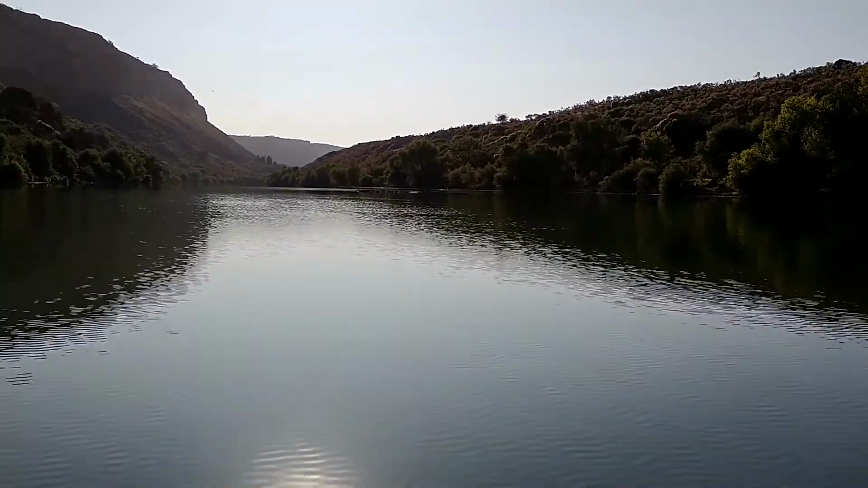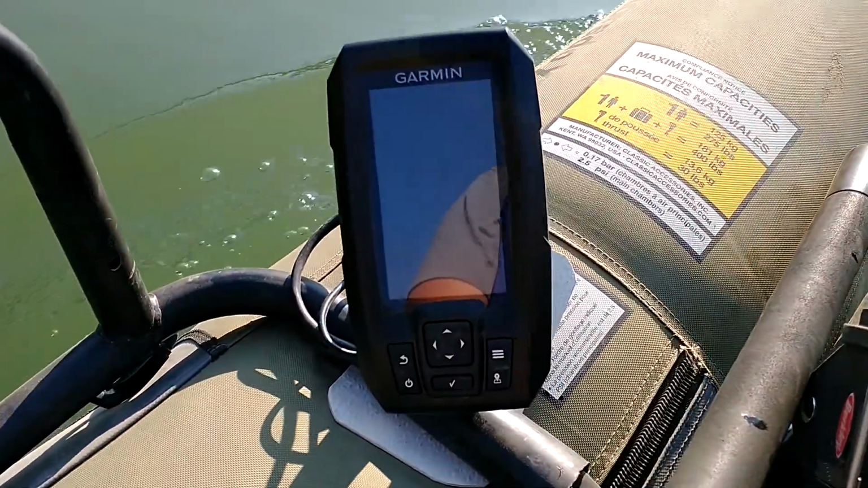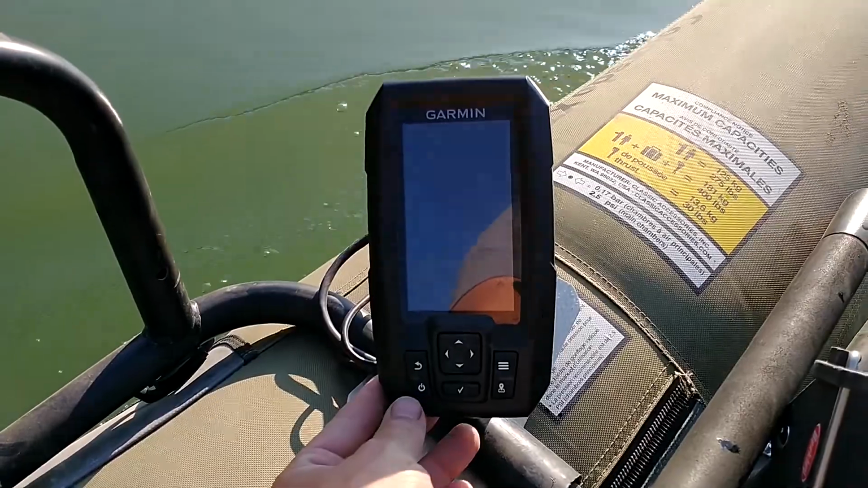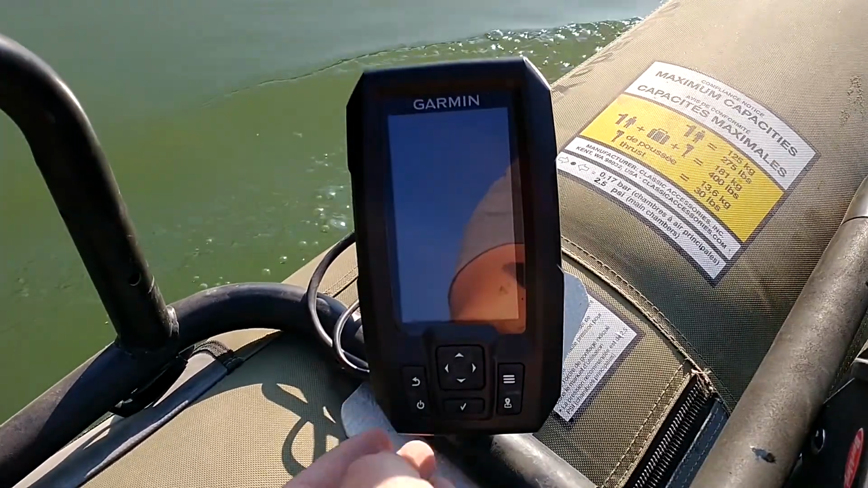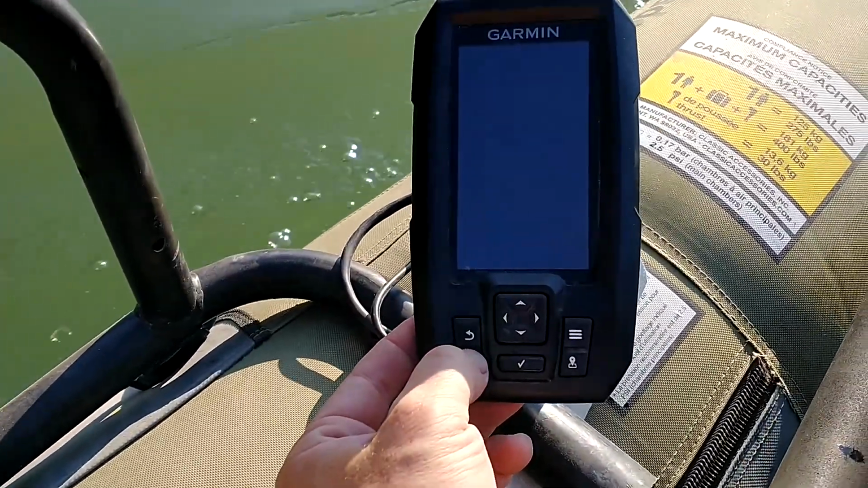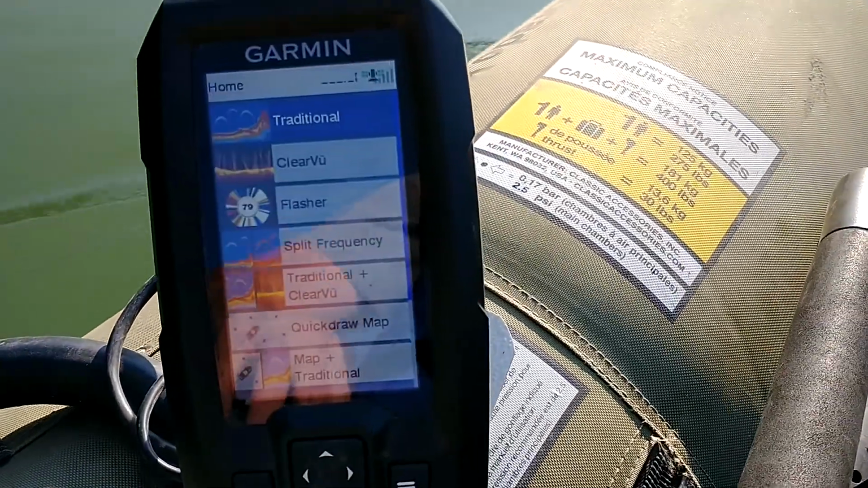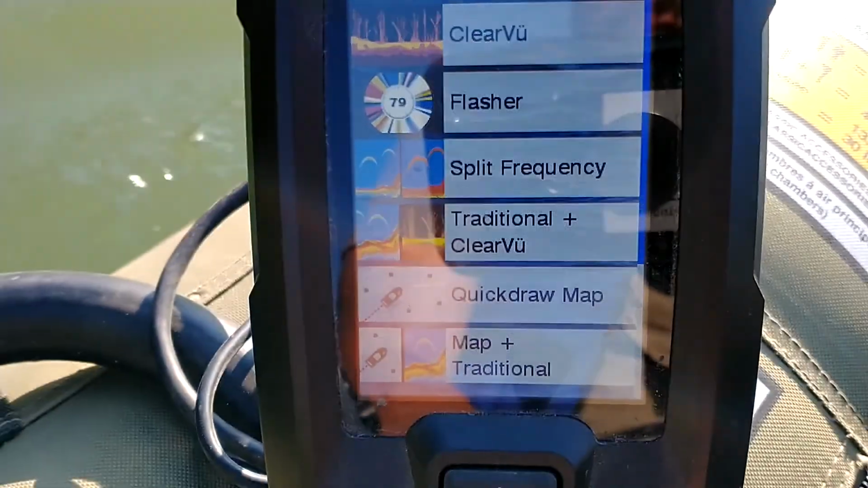It's not a tutorial, it's just a review, but a demonstration of how this thing works and what I use it for, what it looks like when I'm using it, and then I'll give you some final thoughts. So here we go. You can see that I'm going up the Snake River and I'm going down to my pontoon, and whoop, there's my Striker 4 fish finder. I'm just going to turn it on, and I have it hooked up into my trolling motor battery. And there we go, turn it on.